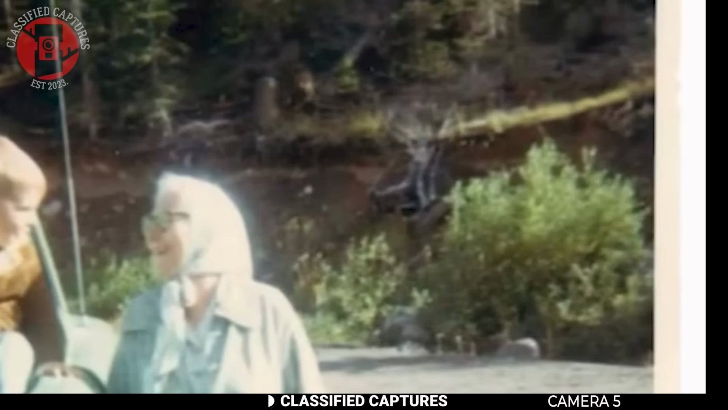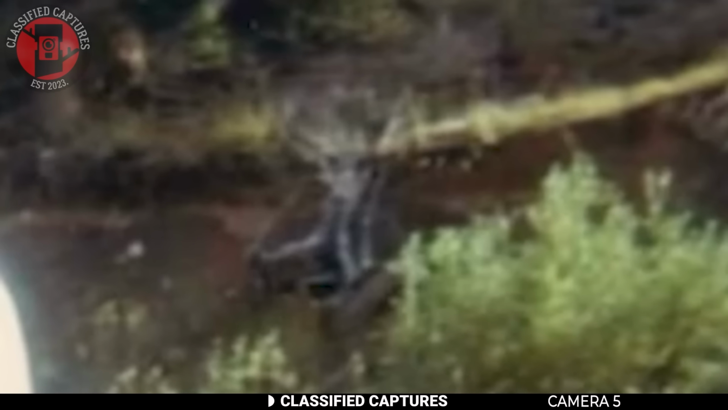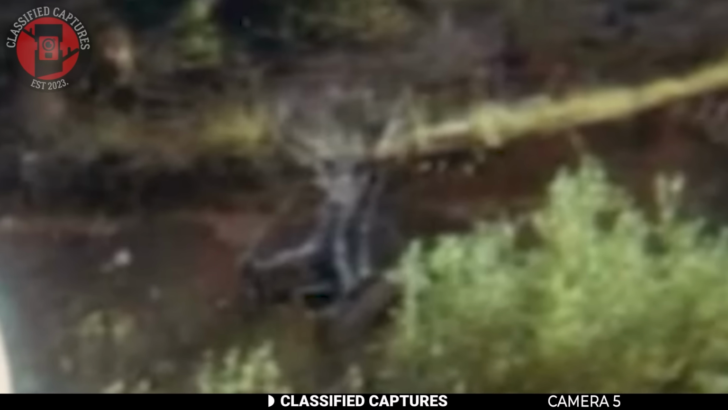Behind the grandmother, to the right side near the trees, there appears to be a figure. It looks vaguely humanoid, standing tall, almost blending in with the surroundings, but its shape is distinct enough to stand out once you notice it. The figure seems to be staring directly at them, giving the picture a chilling undertone.